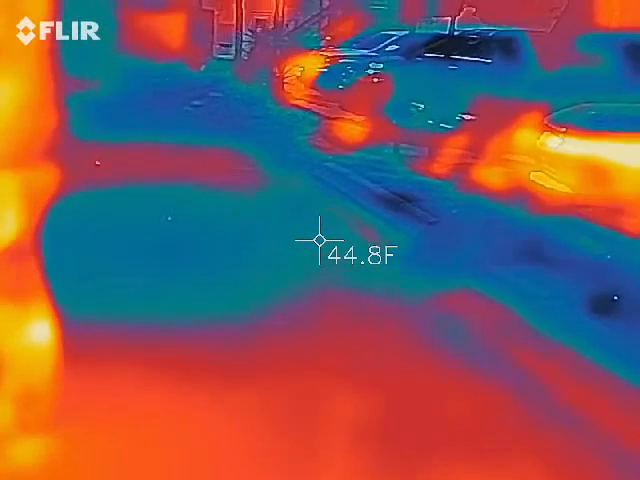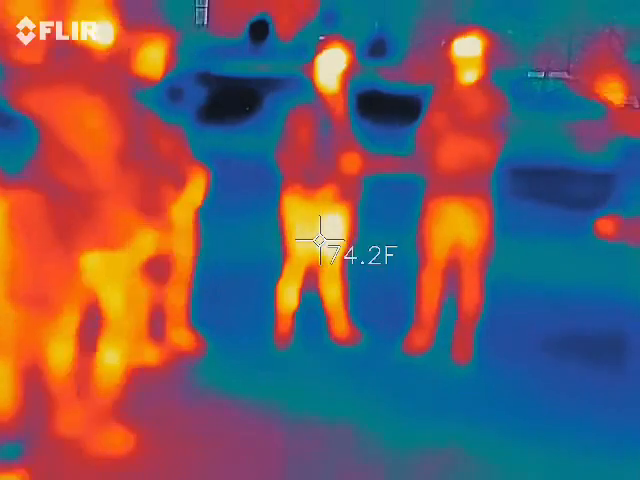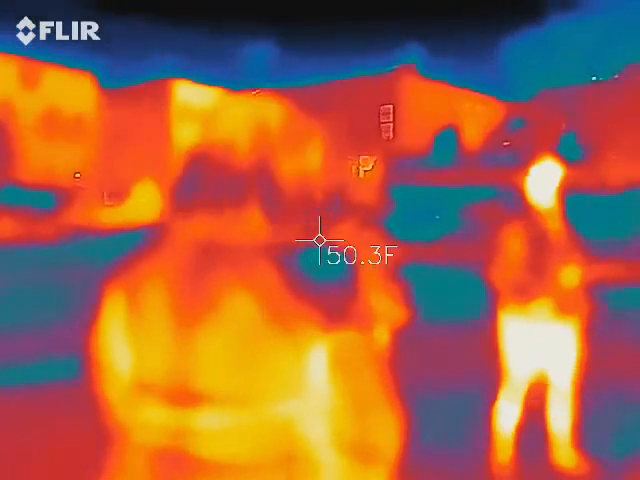Sometimes it's on, sometimes it's off, sometimes it's blinking in different intervals. It will go in sync with your EMF meter if you pull that thing up like a selfie. No matter where you're standing in here, you'll get a pulse on yours. A second or two later, you'll see the pulse come up on the back of that building. Very interesting experiment to try.